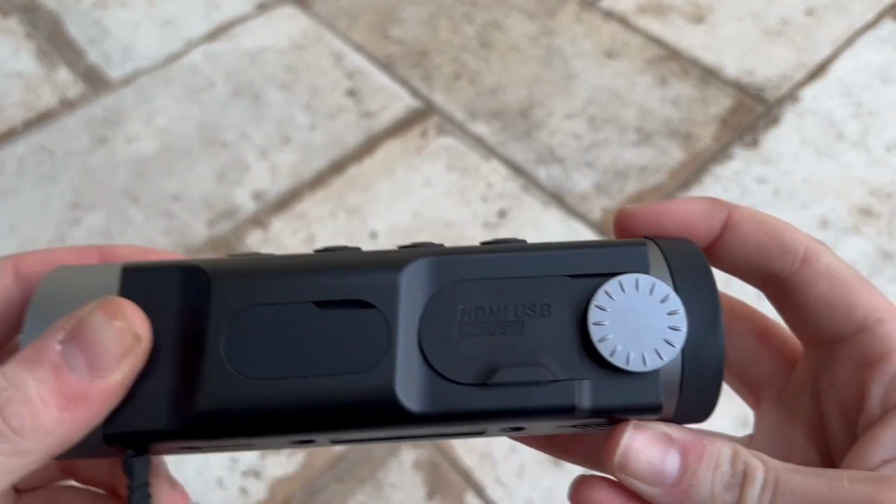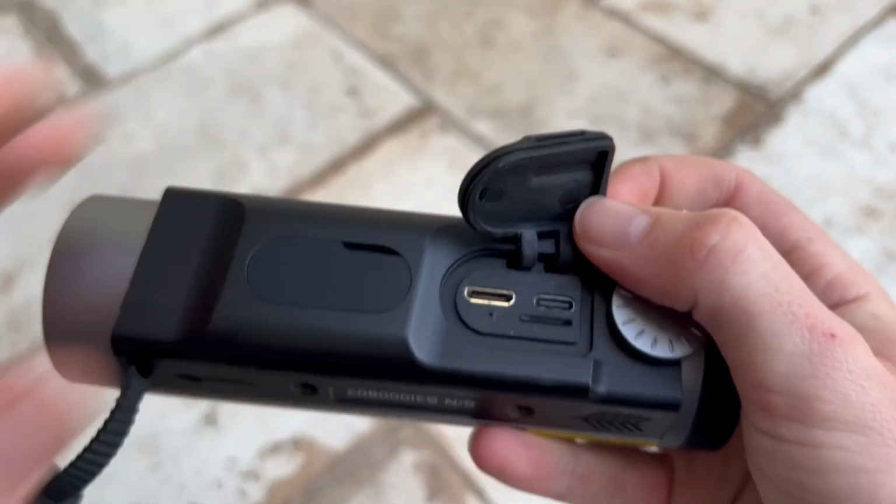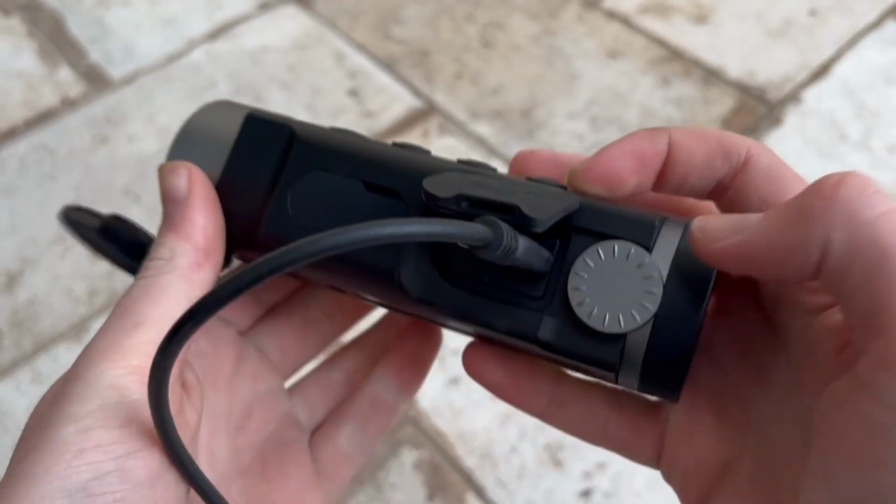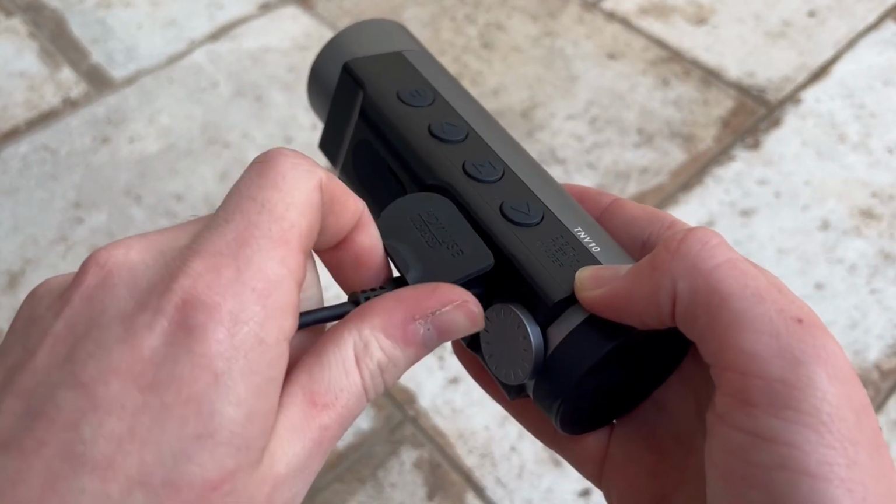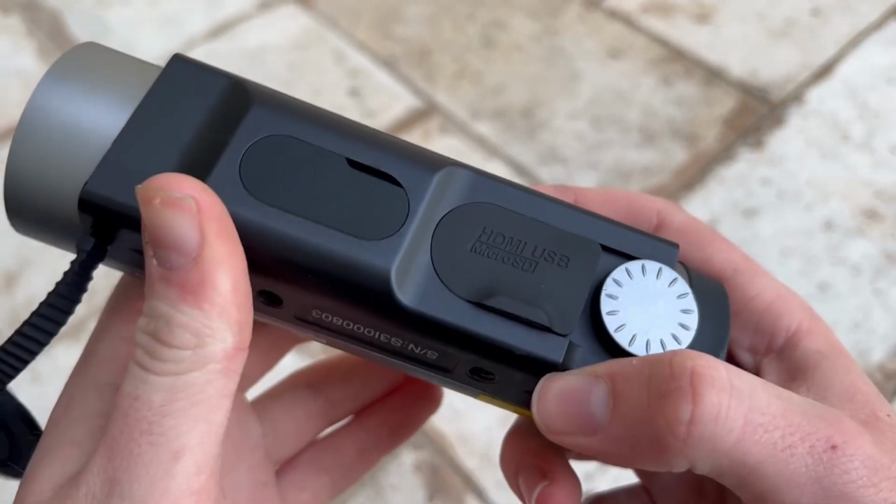The device charges from a Type-C USB charger with no removable battery. It has an advertised 15-hour battery life. I have found it gets closer to 6 to 11 hours depending on conditions. This is a lot of battery life, as this is a handheld device that is used for more of scanning and spotting rather than navigation or a clip-on.